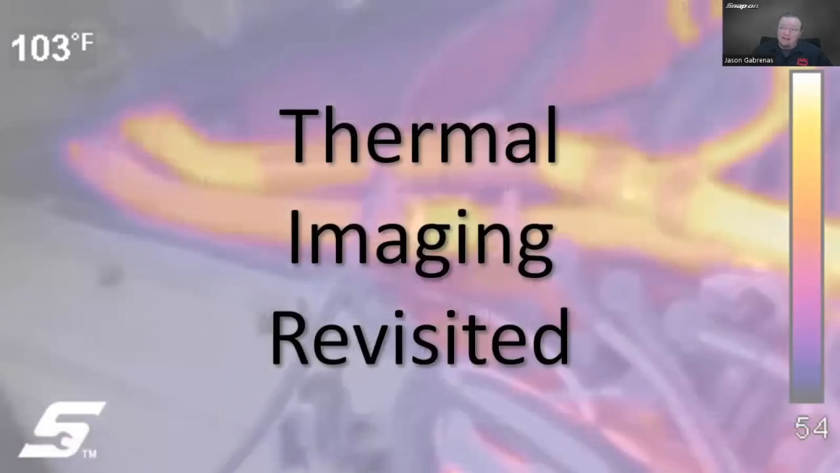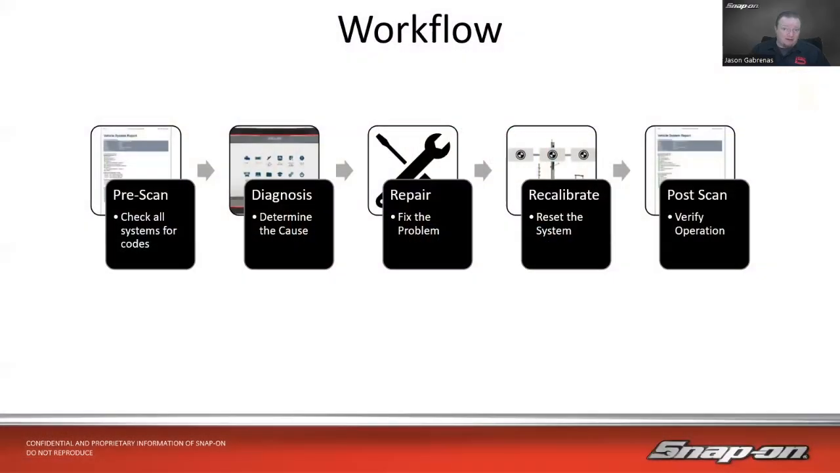So our topic today is thermal imaging revisited. So we've gone through thermal imaging before in the past, but this time we are adding some more information, upping our game, so to speak. We got some more recordings, some more information available for you. And we're going to talk about how we can use this in our diagnostic day, in helping our customers as well.